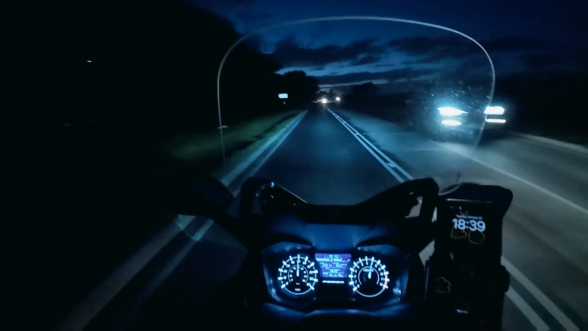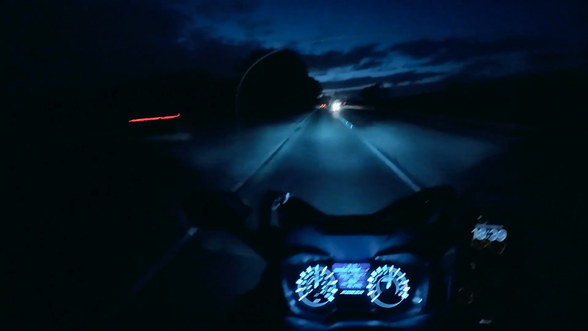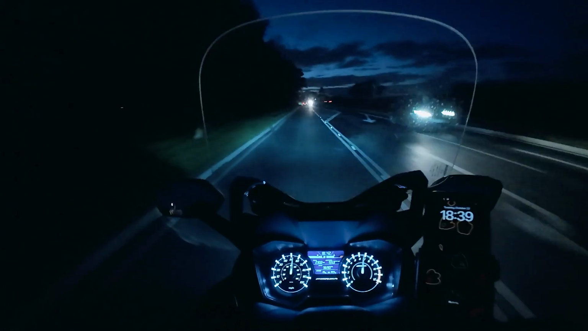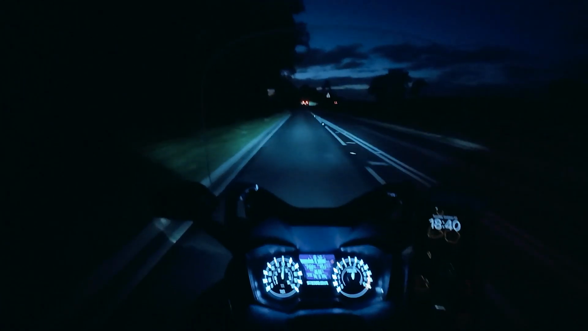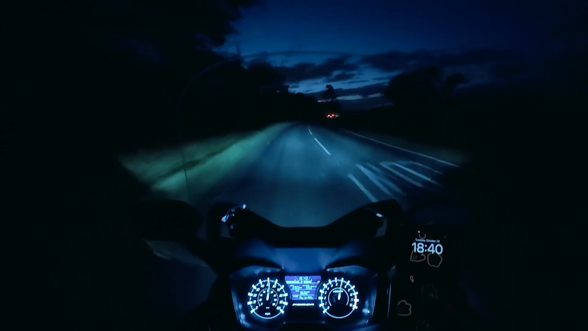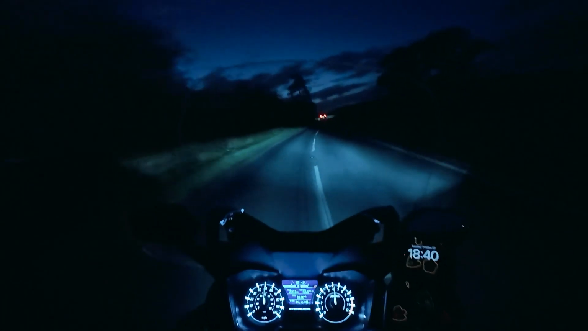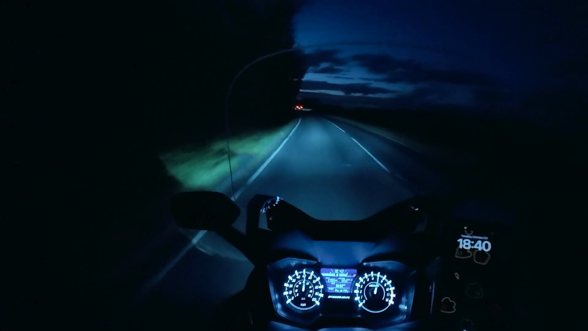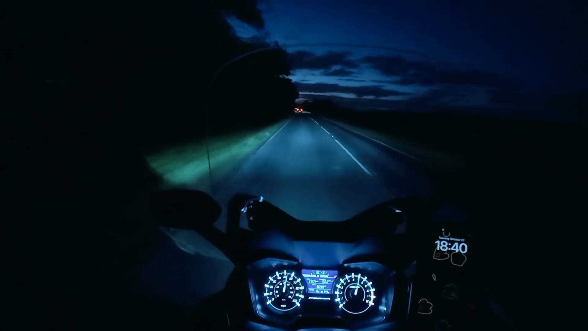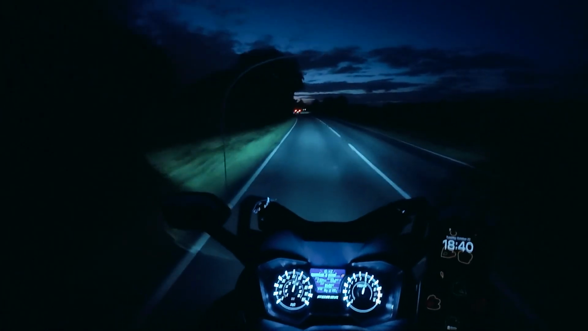I'm completely surrounded by metal and wood, two things I don't have the benefit of right now. But that's part of the beauty of being on a motorbike, you are open to the elements. So as long as you dress right, which I haven't tonight, then you should be alright.